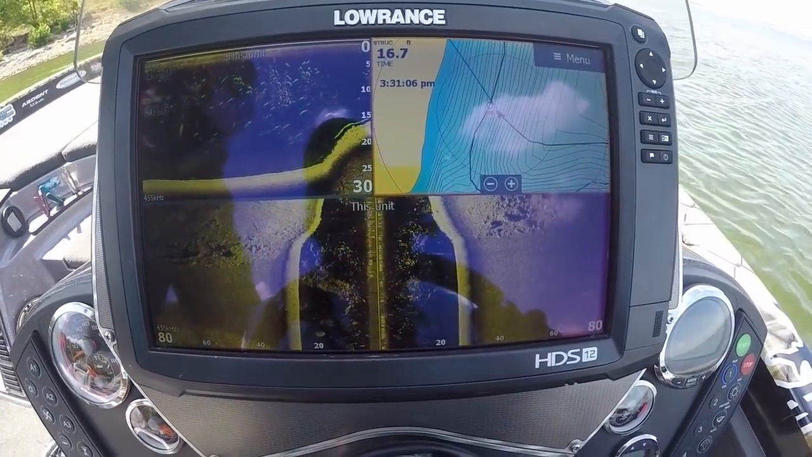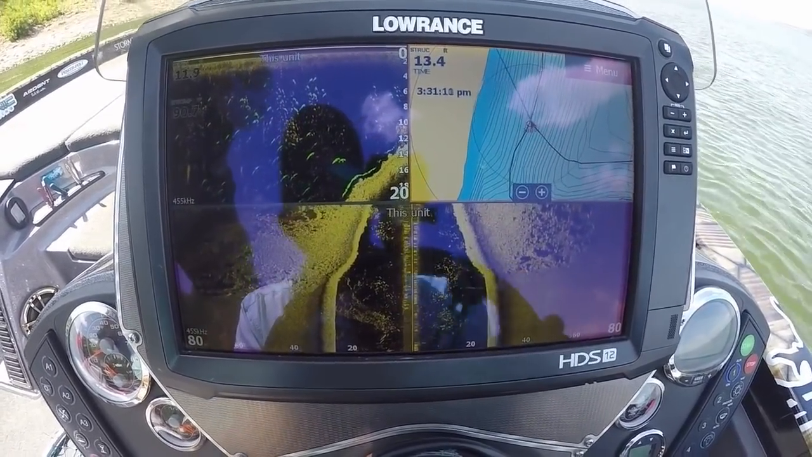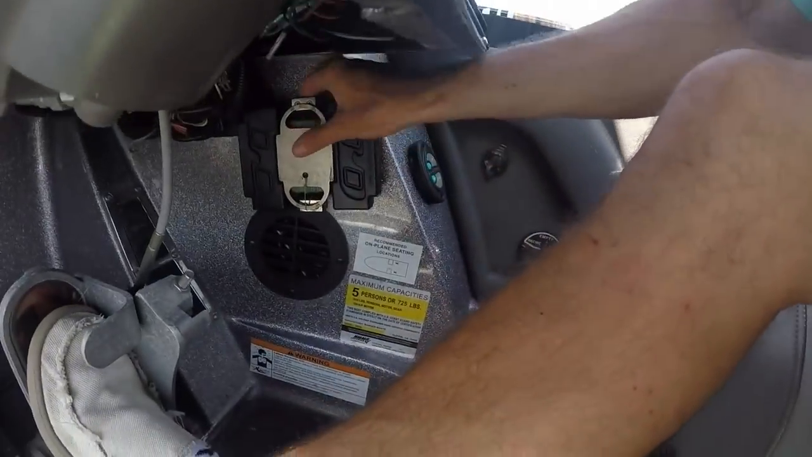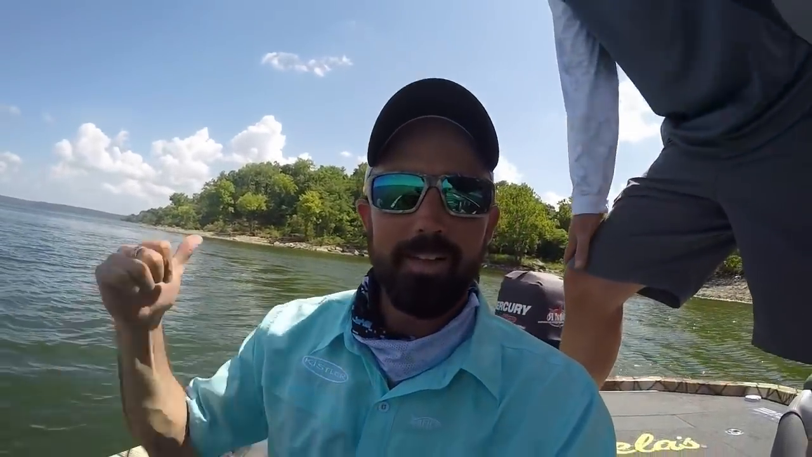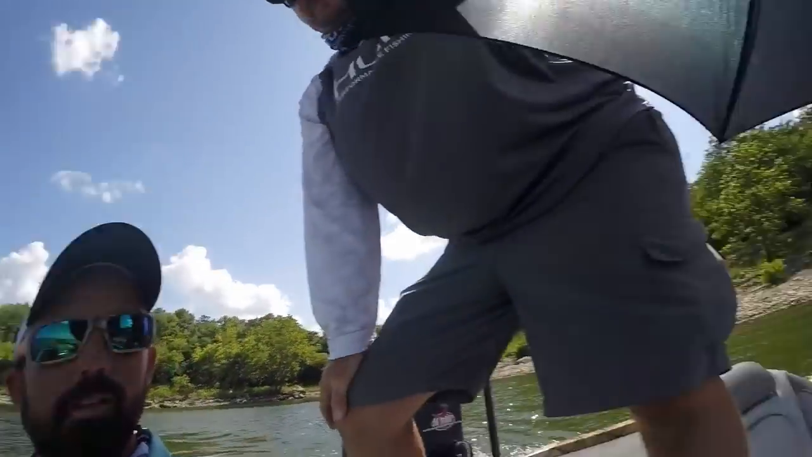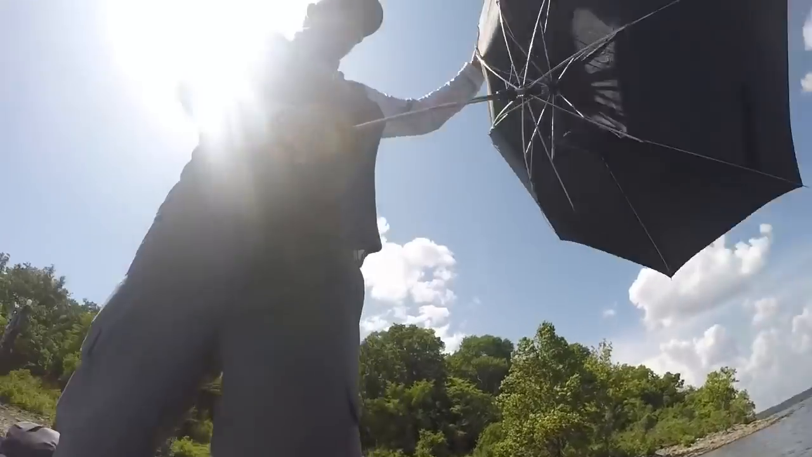So we're going back over this brush pile we marked. There it is right there. We're gonna take our ProBuoy, my OptiCast, and a magnet under the boat. We're gonna throw it out back there. Throw it. That's gonna be our marker location, and we're gonna start fishing. Thanks, Zeke, for the umbrella. Yeah, you betcha. Do what I can.